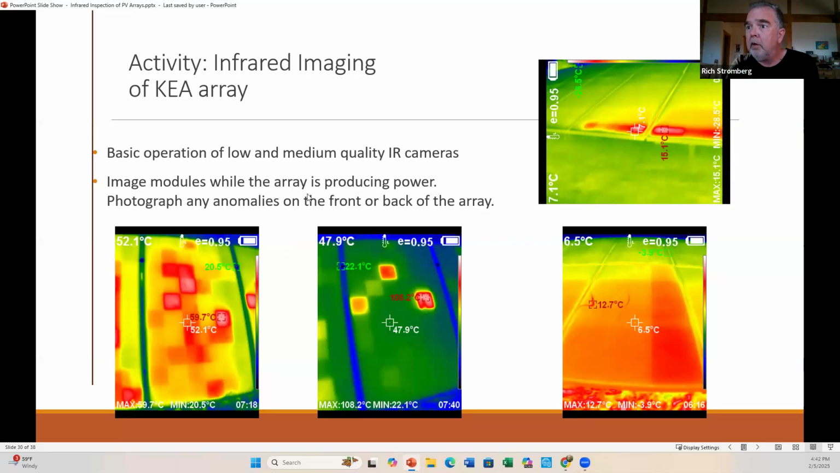here again, as I say here, you want to image modules while the array is producing power. You can photograph anomalies on the front or the back of the array or of the modules. In fact, I think these are all front side images, but actually, I think this is a backside image here as well.